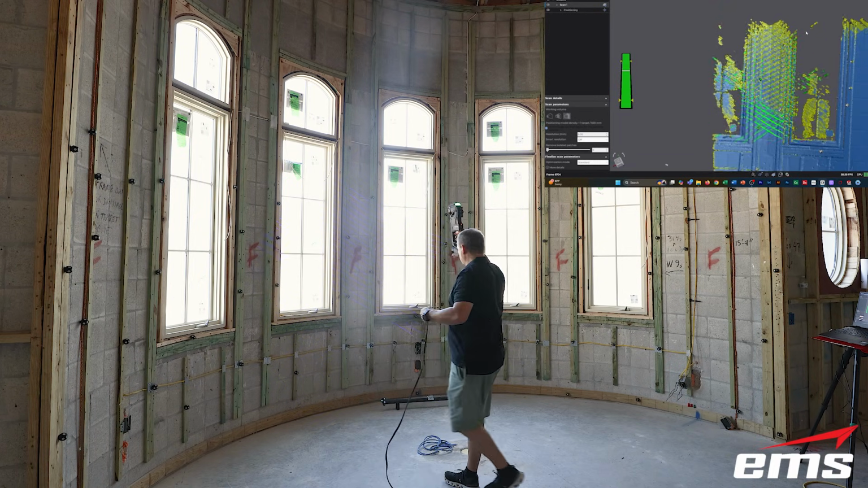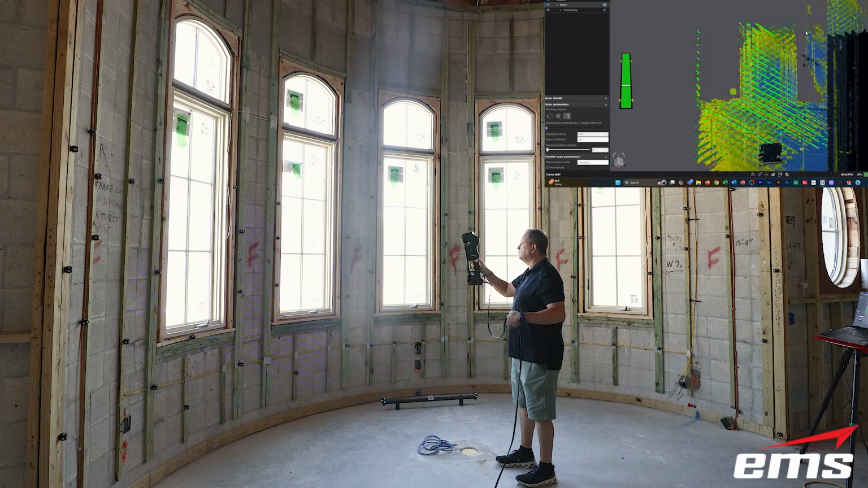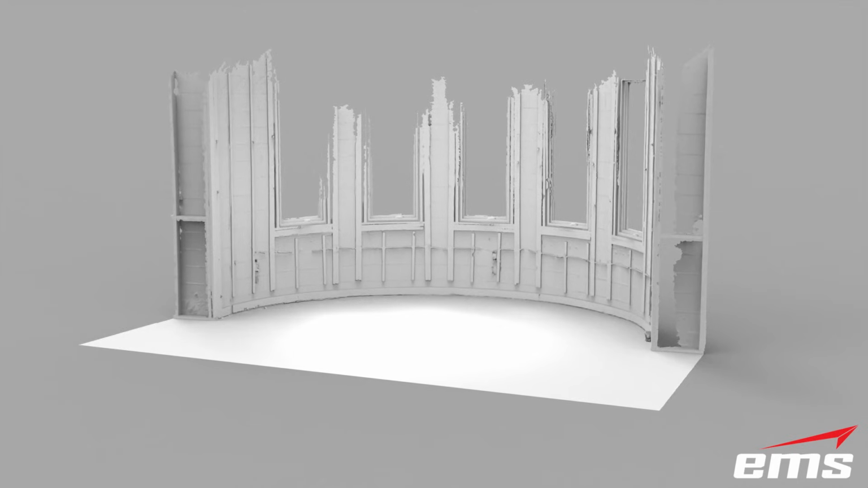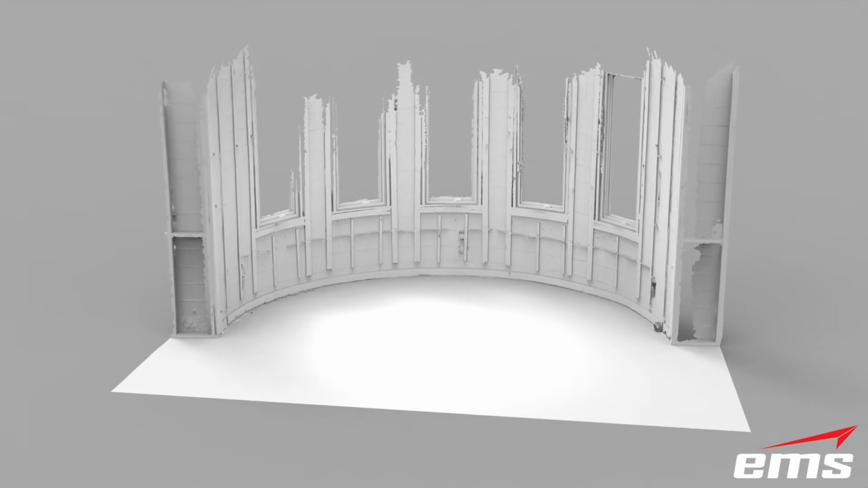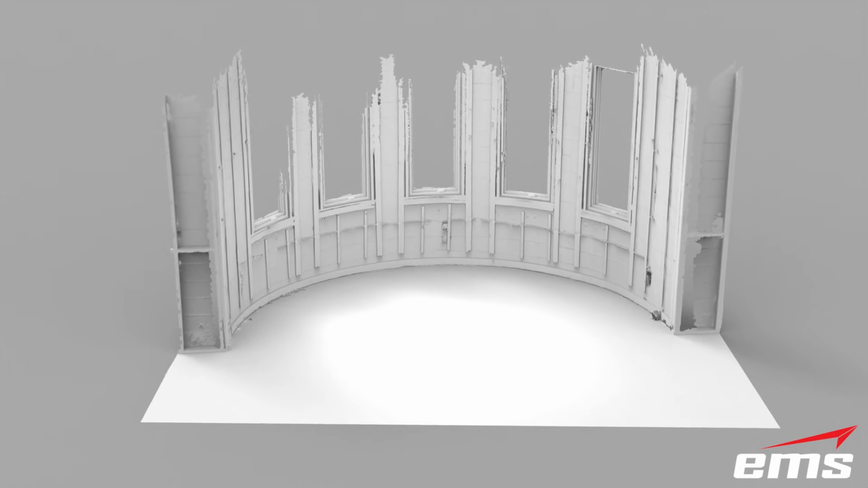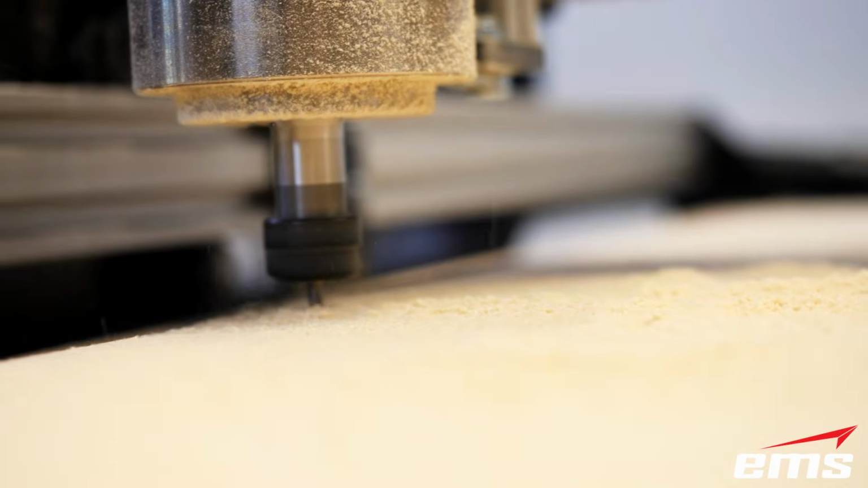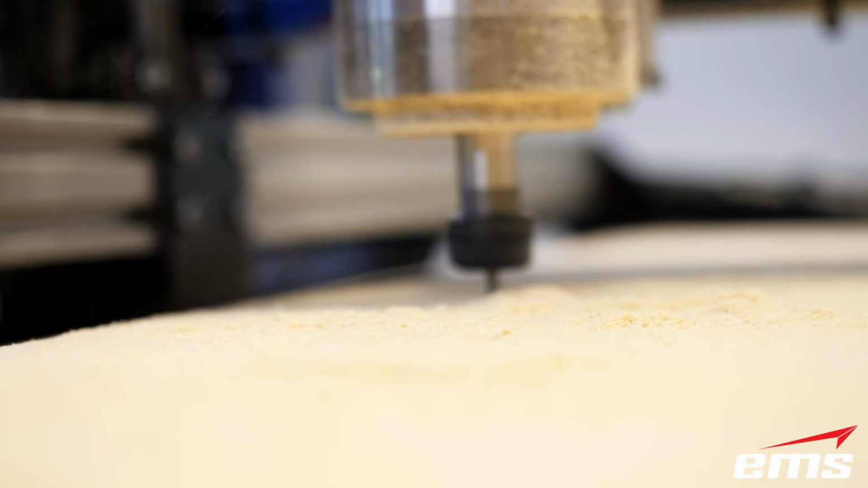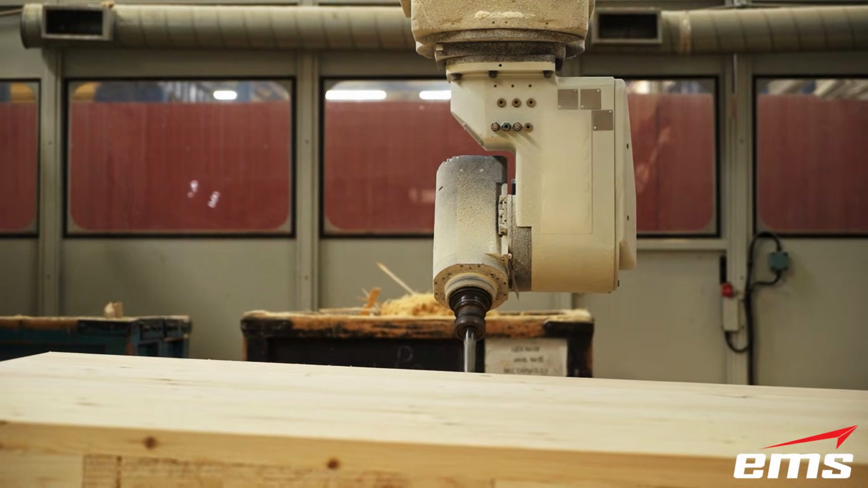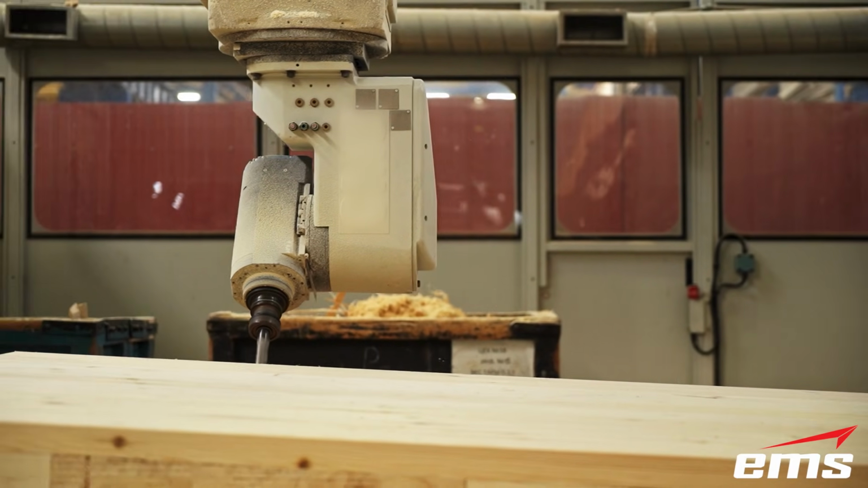Within minutes, EMS captured the exact dimensions and curvature of the room, creating a precise digital model of the space. That 3D file was then provided to a woodworking company responsible for fabricating the shelves. Using the scan data, they designed the curved shelving system and CNC machined each component from exotic hardwood with absolute precision. The result was a flawless fit.